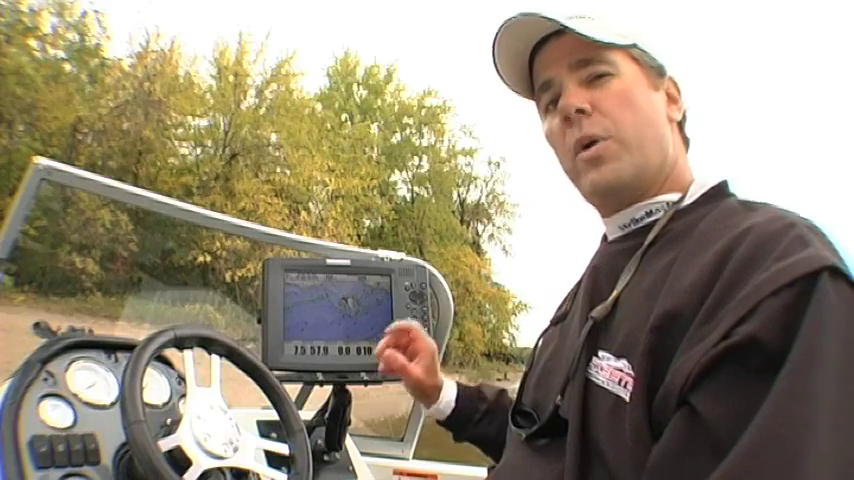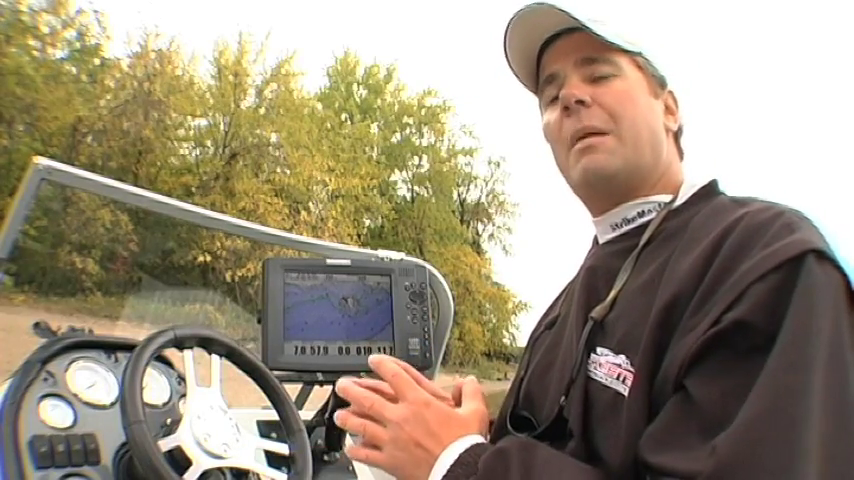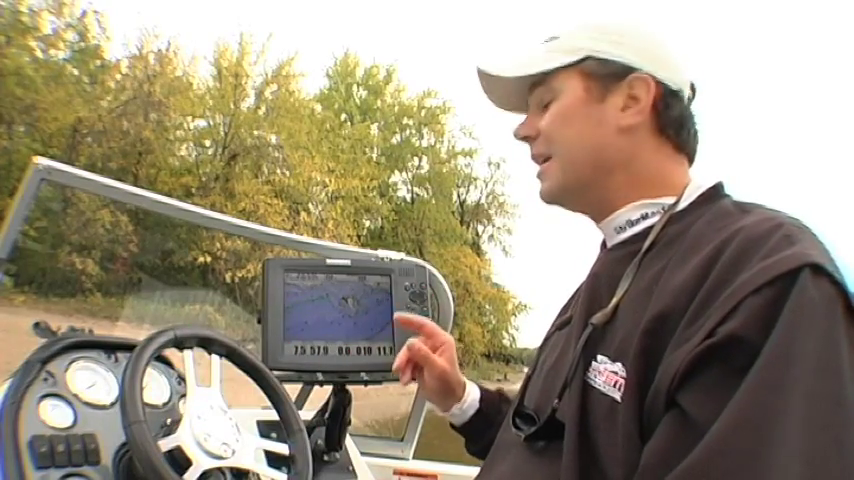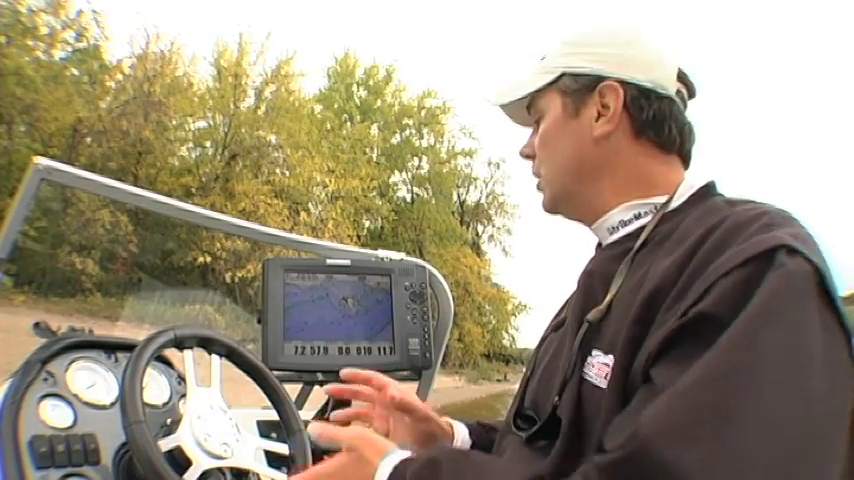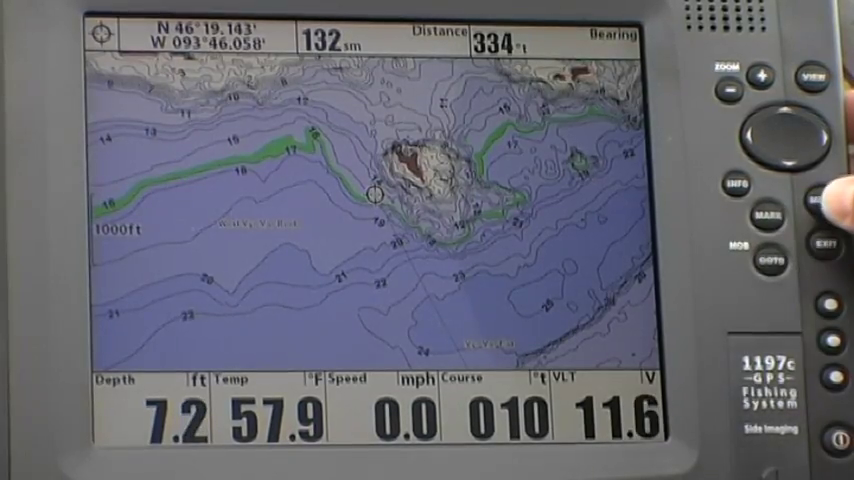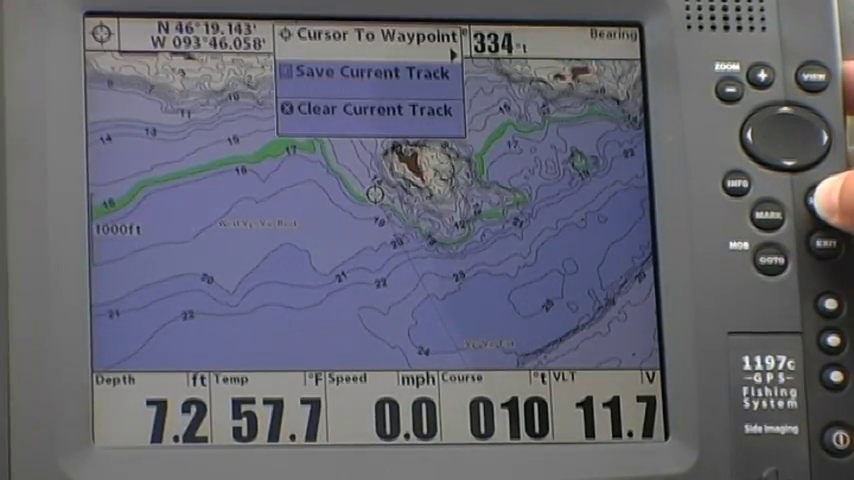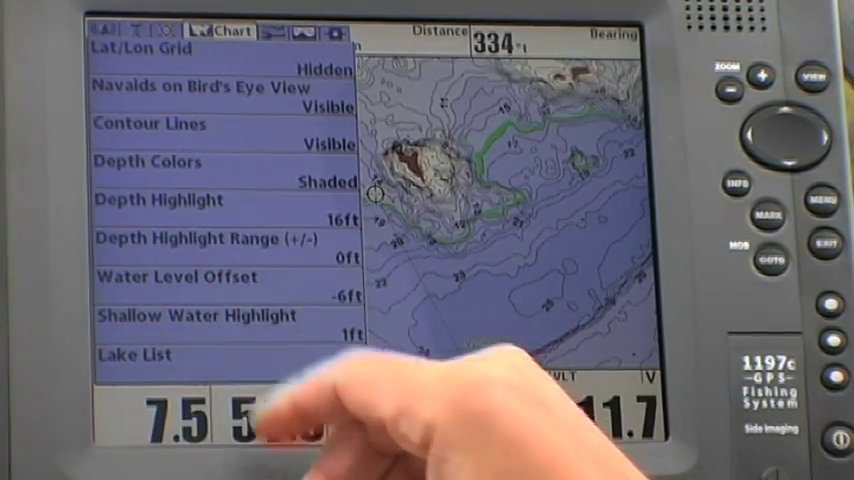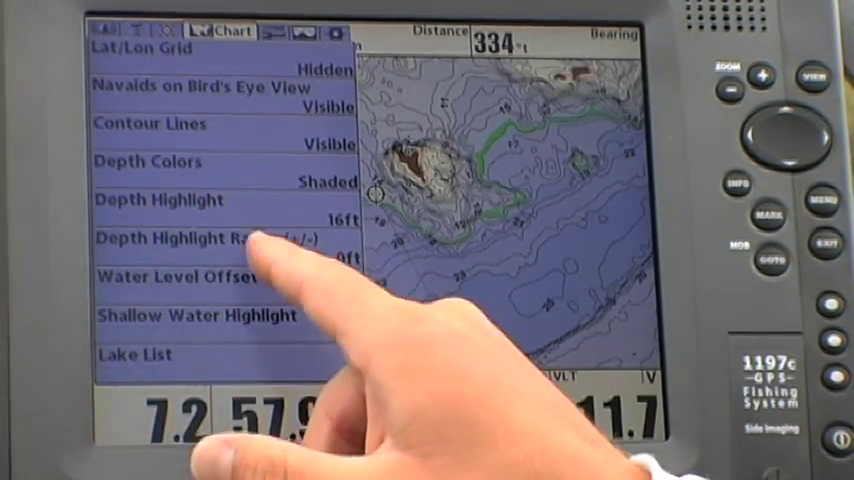Well, now we originally talked about we were catching those walleyes at a depth range, not at a specific depth, more of a range, 15 to 17 feet. Lakemaster allows you to customize the way that information is displayed as well. We're going to want to make one additional adjustment. We'll go to menu. Now, previously we adjusted depth highlight. Now we're going to go to depth highlight range.